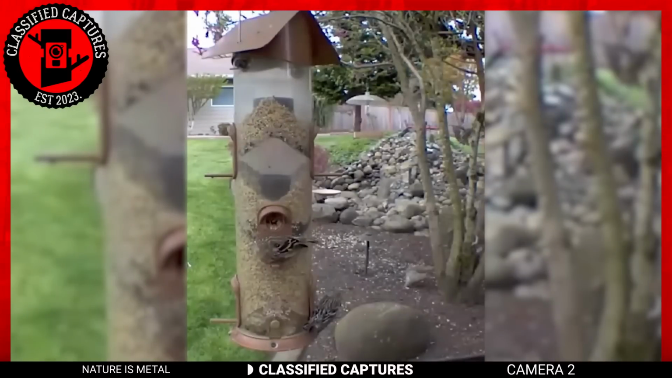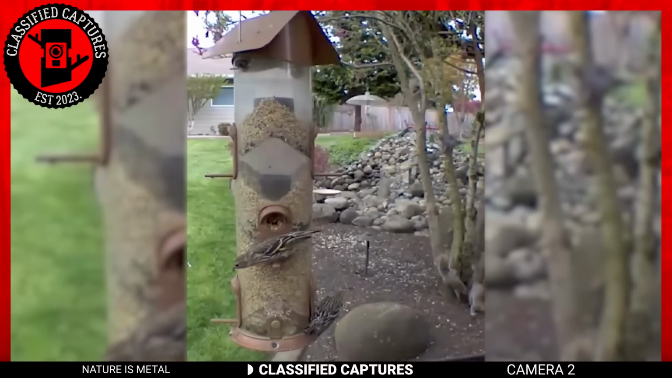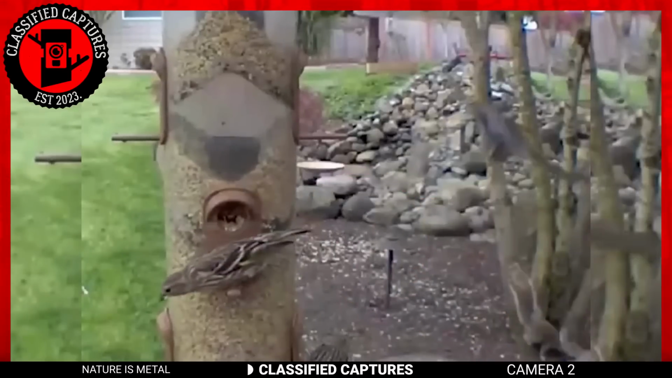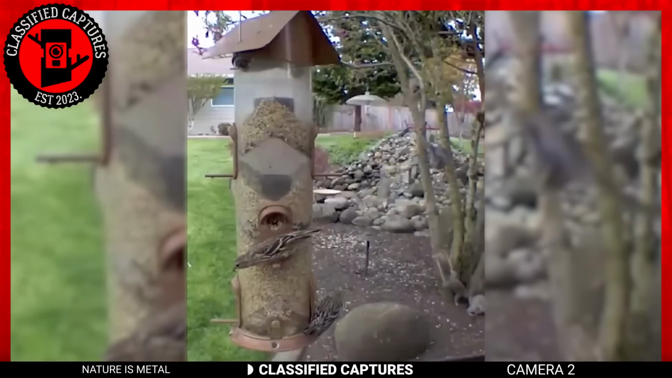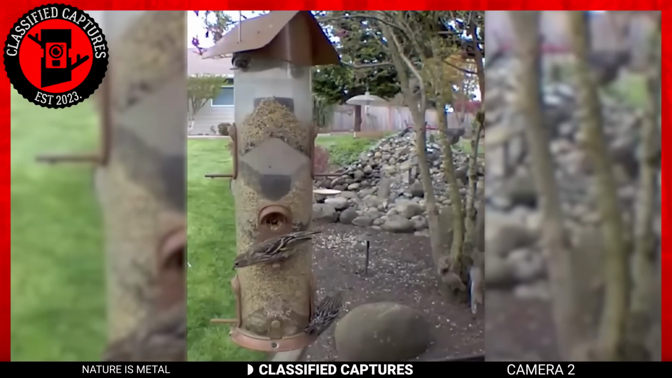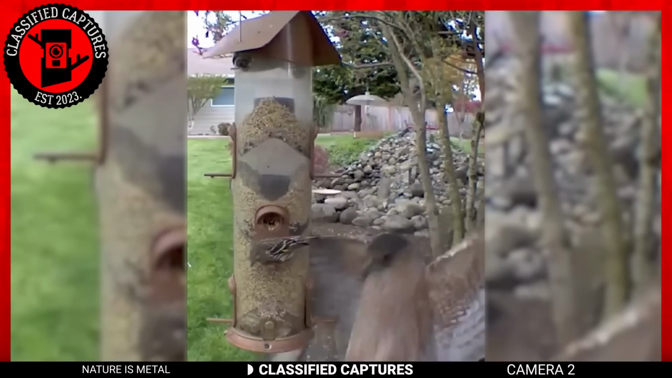Looking at the footage, though, I don't think that's the raptor's first time doing something like this. And the reaction of the squirrels in the background does prove this. As you set up bird feeders for your birdies, do put in measures to protect them, else you'll be setting them up for an all-you-can-eat buffet for birds of prey.